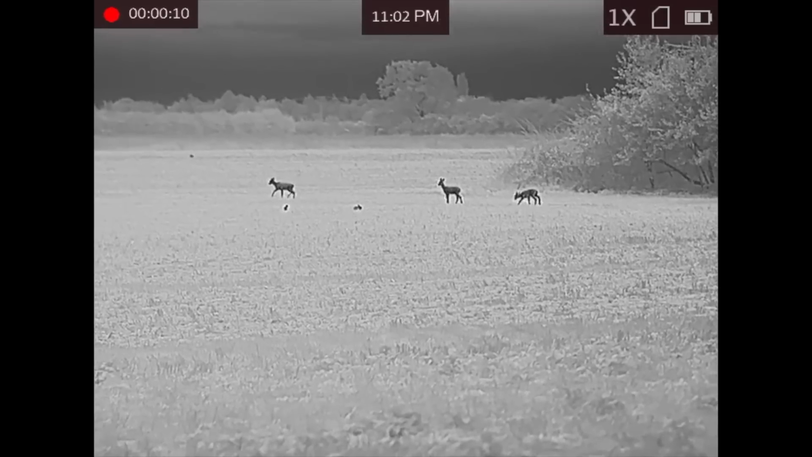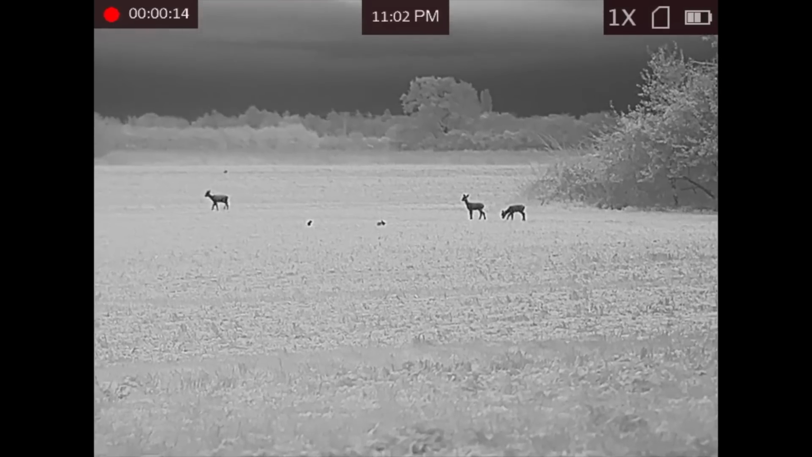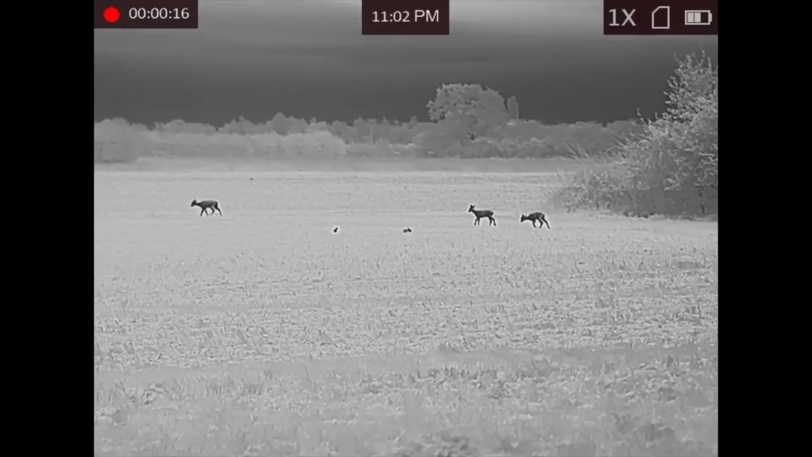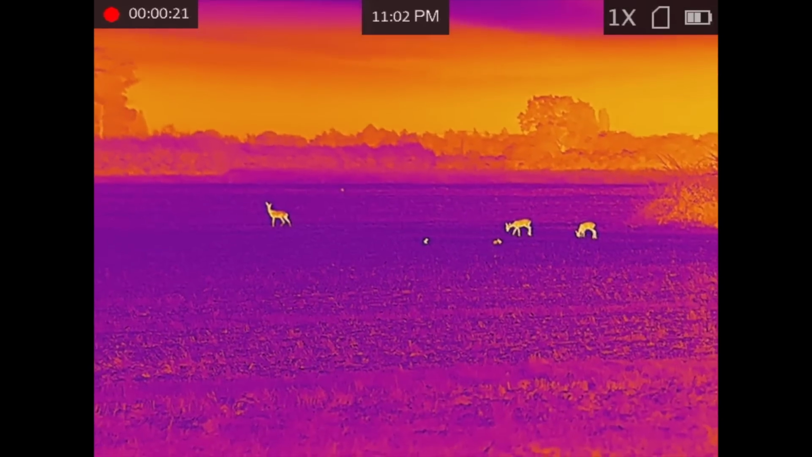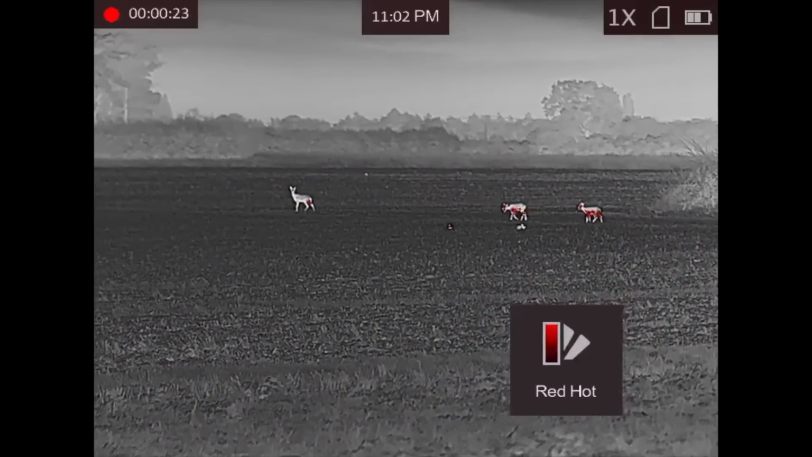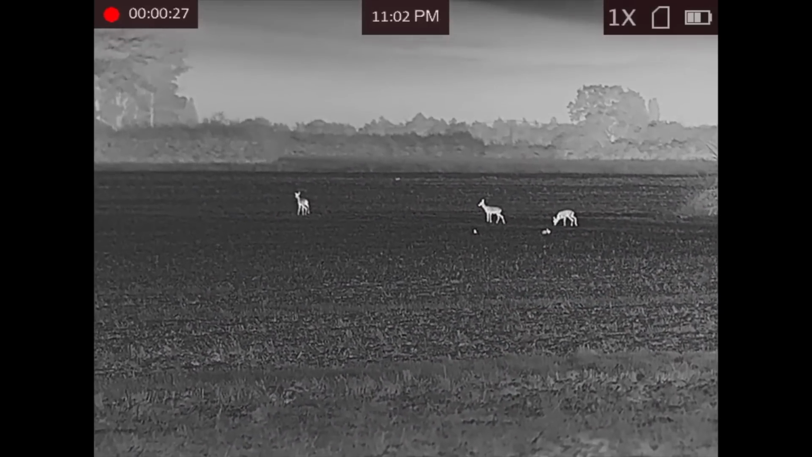You can see the trees in the background there. Those are the best part of 500 plus meters away, and clearly I think you could also agree that you'd see anything else alive in that field. It's also a good idea to have a play with the different colour palettes in there to see your target contrast against its surroundings.